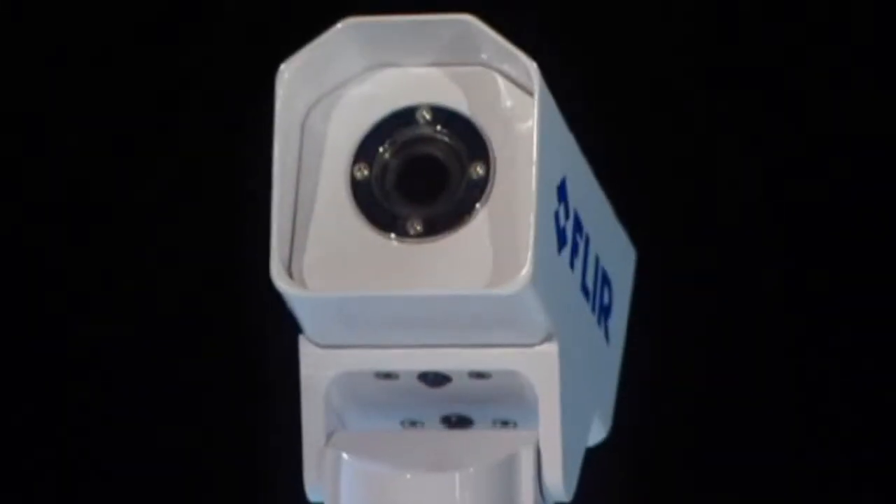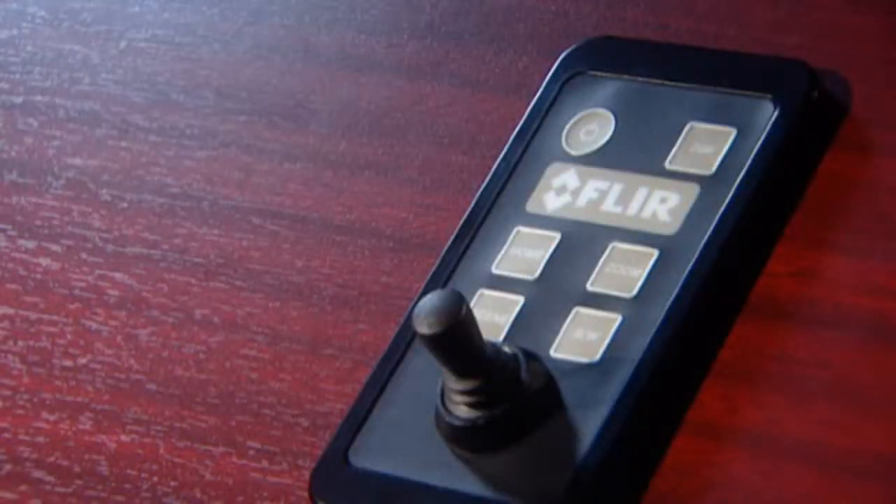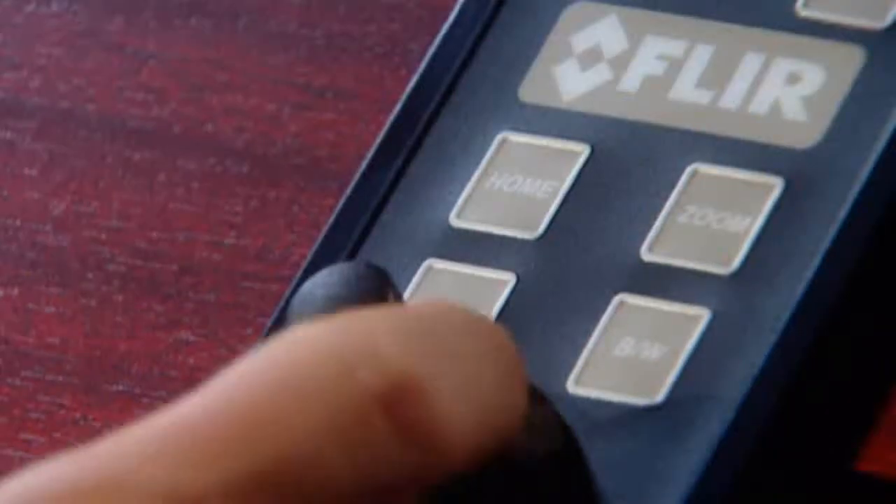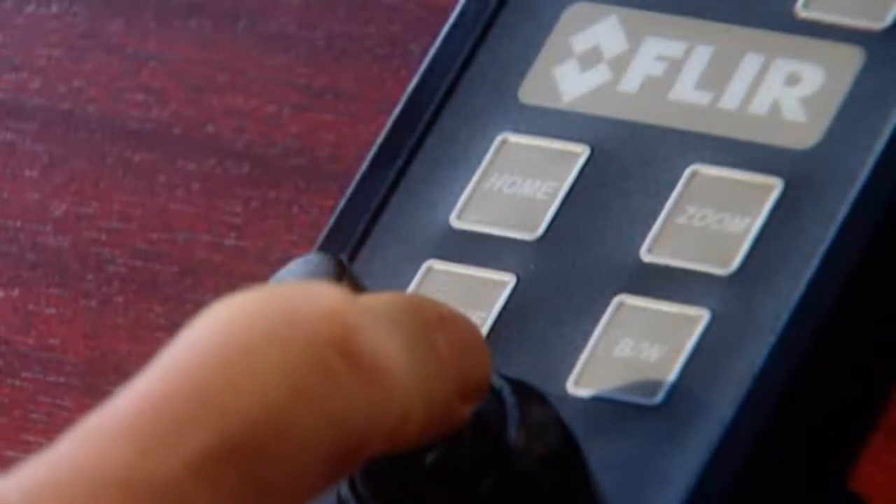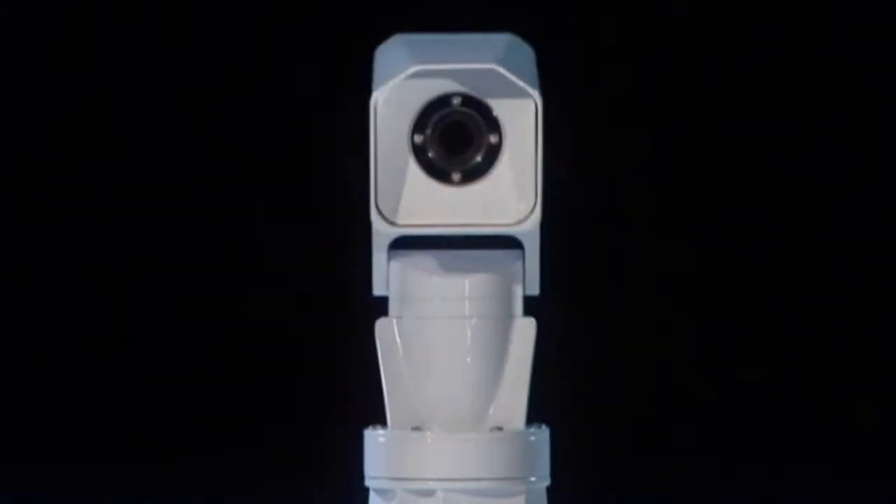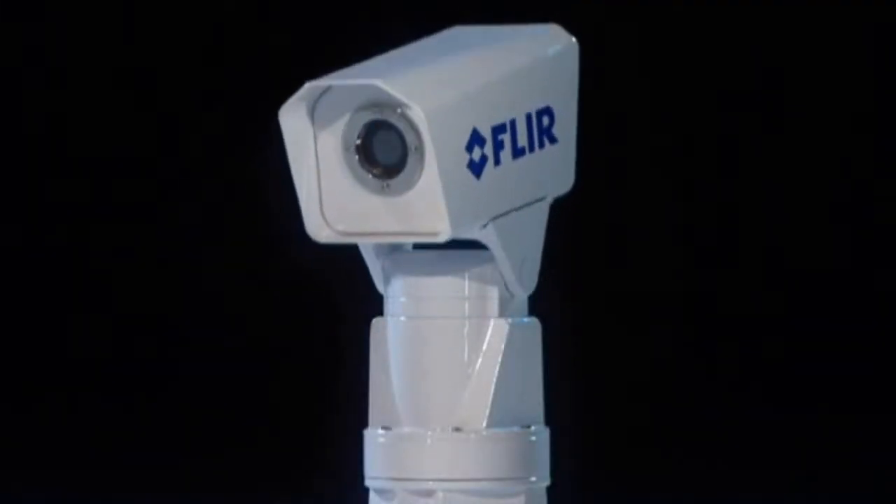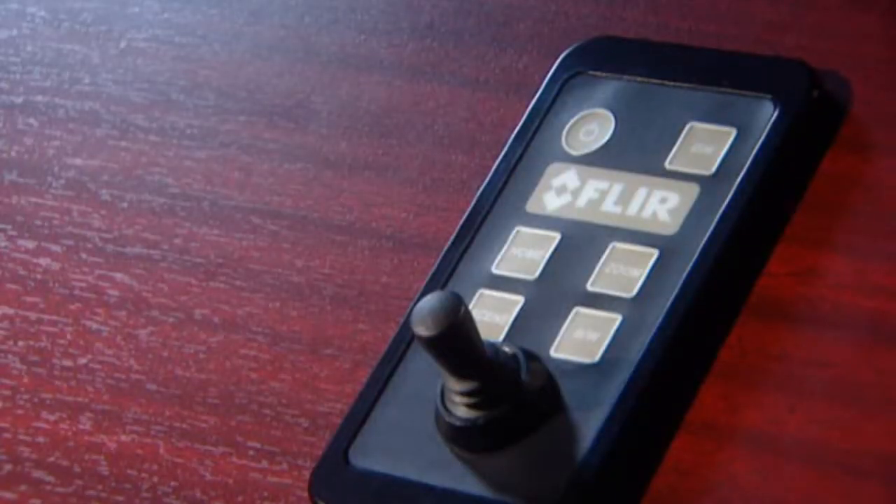The FLIR Systems Navigator 2 Pan Tilt is extremely easy to handle. It comes standard with a remote control panel with integrated joystick to operate the pan tilt. The joystick allows the captain to pan or tilt the Navigator in the desired direction. The buttons on the control panel are right underneath your fingertips and give direct access to all Navigator 2 features.